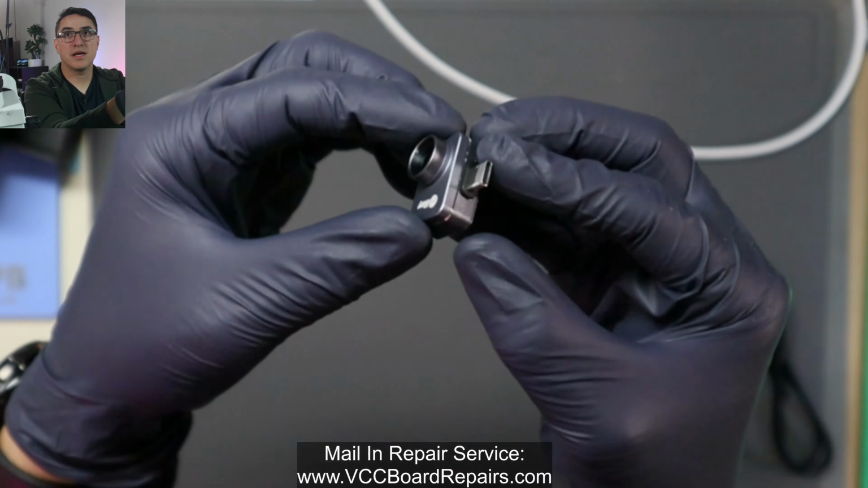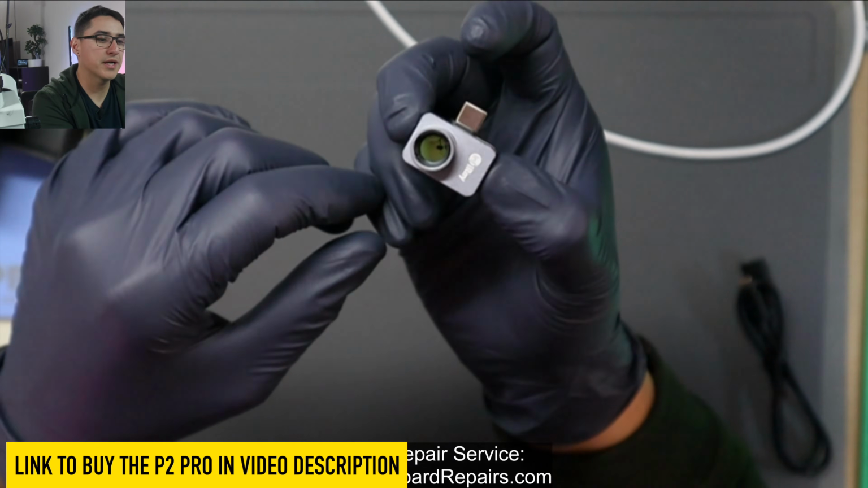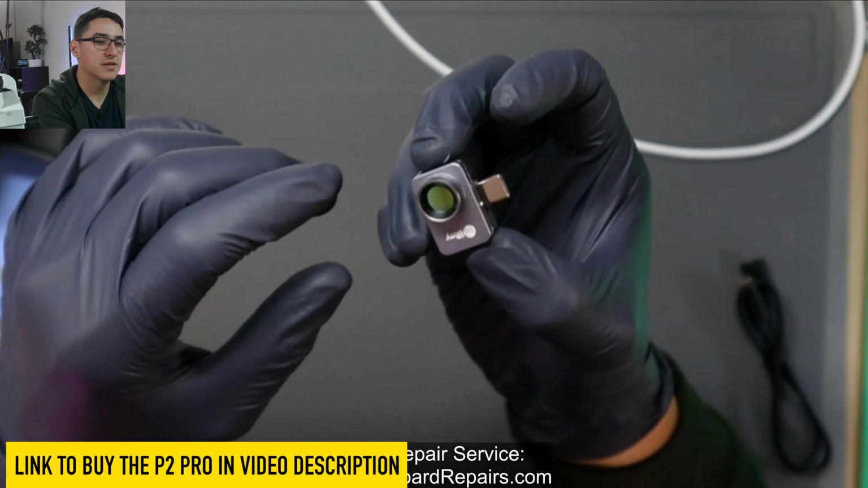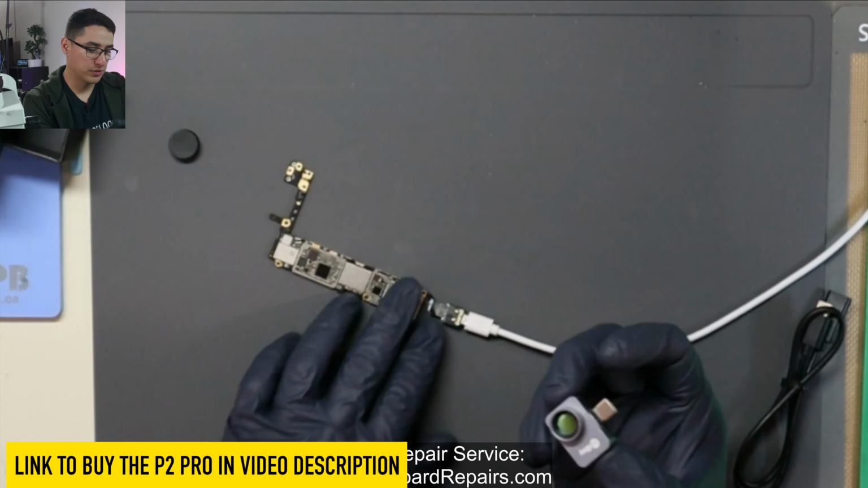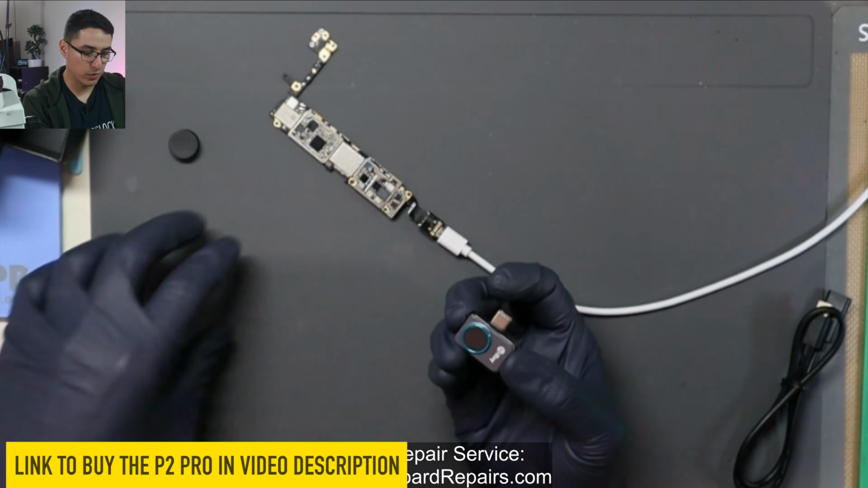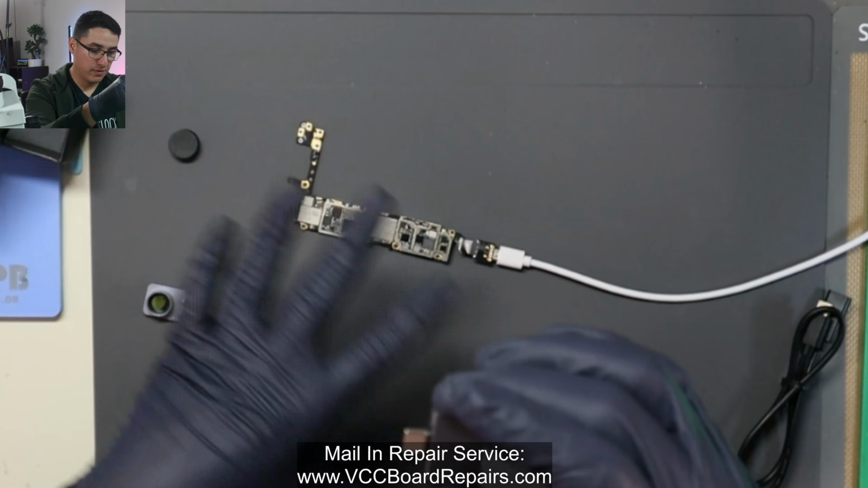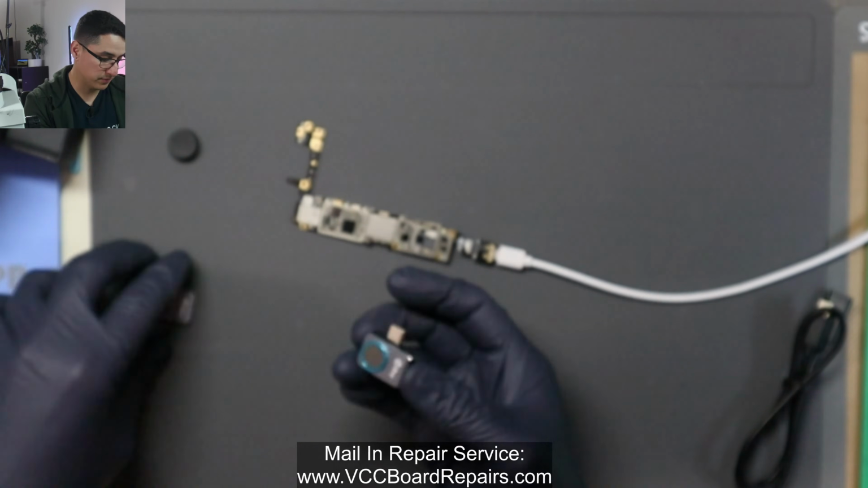So just like that. If you do choose this as your main thermal camera, the way you would use this is for looking up boards real close. You put the macro lens on so you get real close. And then if you are working on, for example, a MacBook and you need a further field of view, then you would take it off. So that's pretty cool.